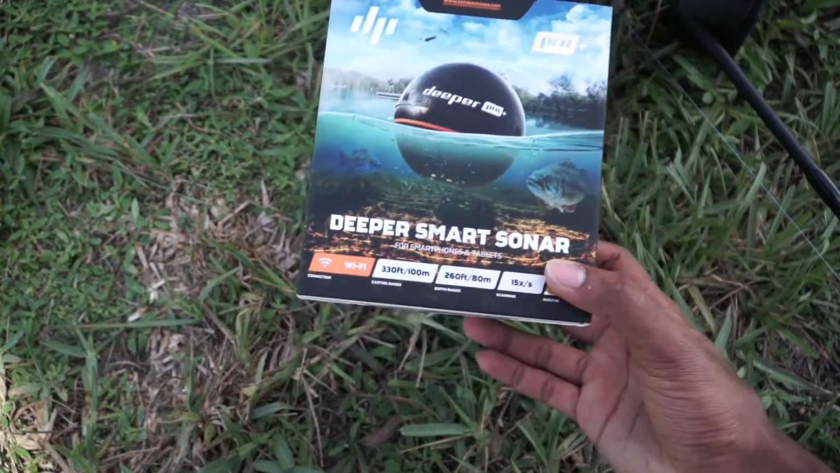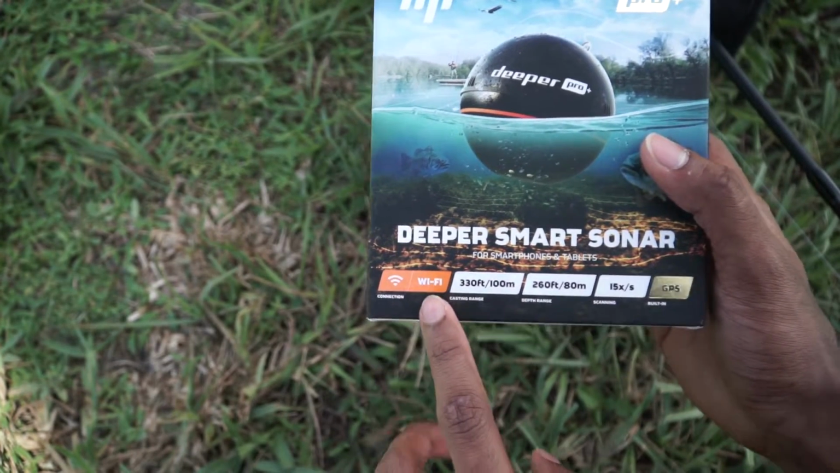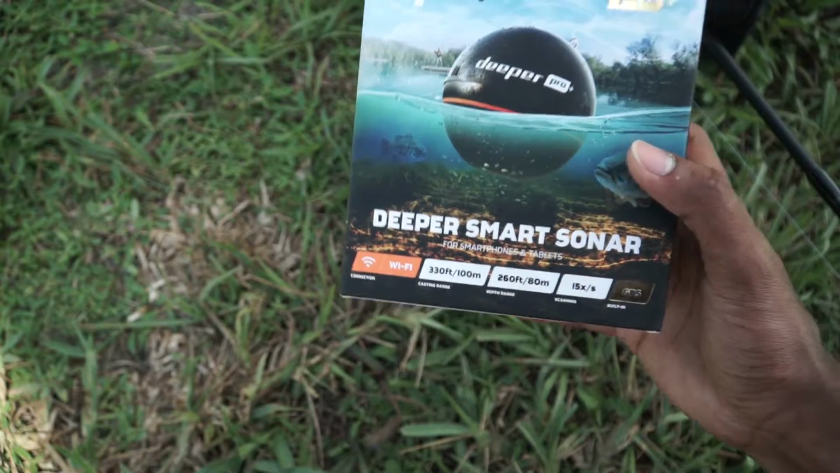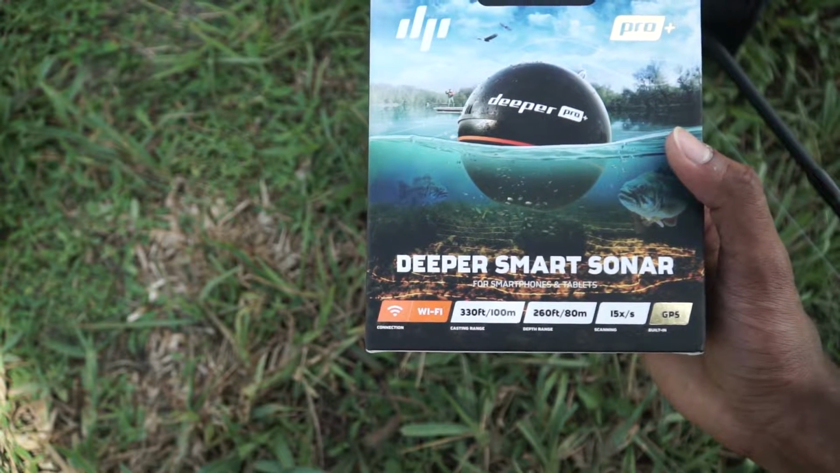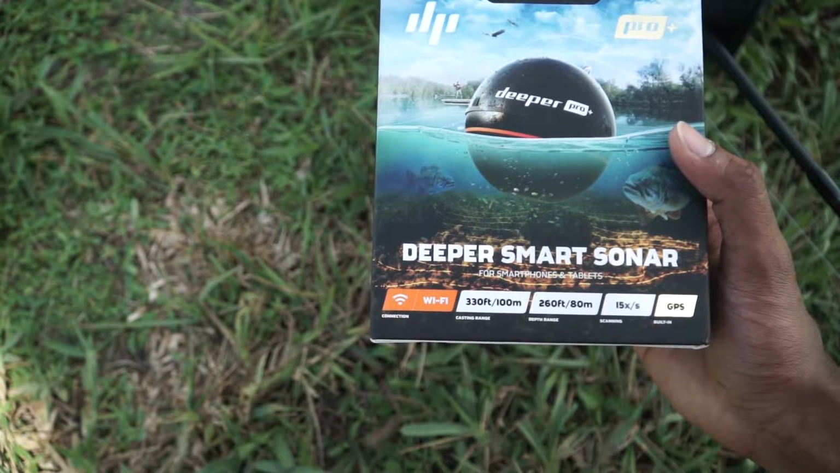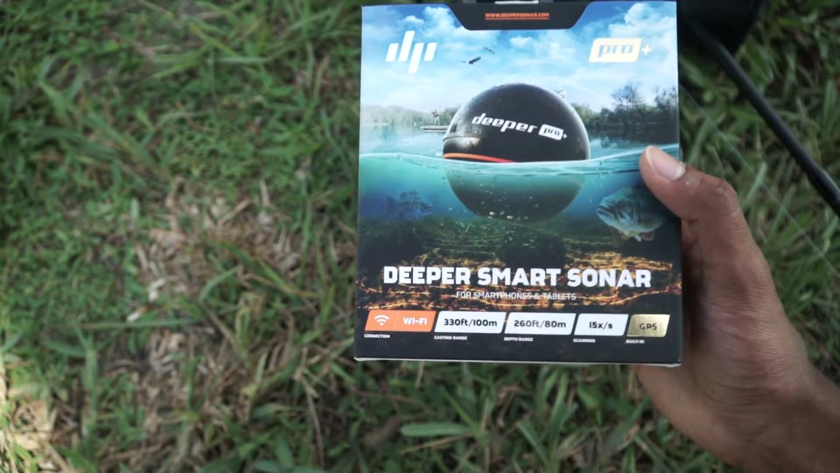Okay, so this is the box that the Deeper comes inside, and this has built-in Wi-Fi. The casting range is 330 feet, so when you cast it out, that's how far it will recognize it connected to your phone. And the depth range, it can register up to 260 feet. The scanning is 15 times per second. I don't know what that means. It has built-in Wi-Fi and GPS.